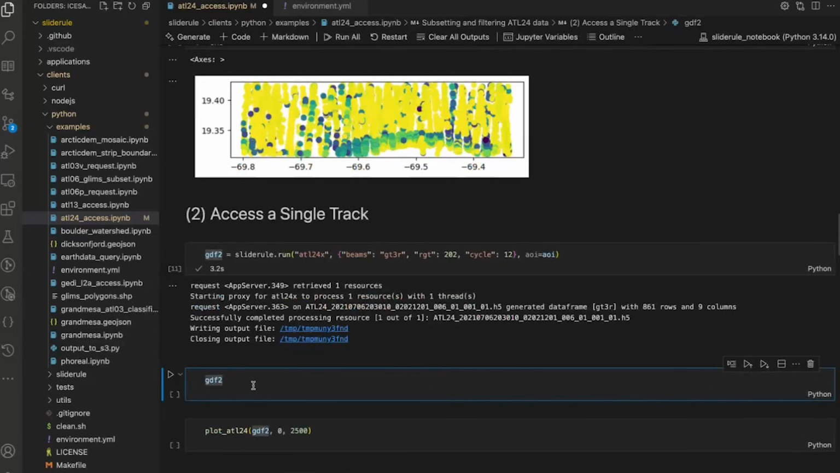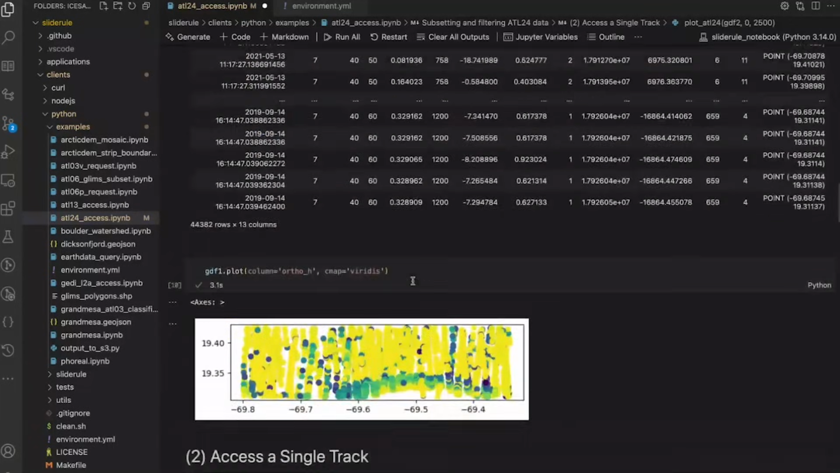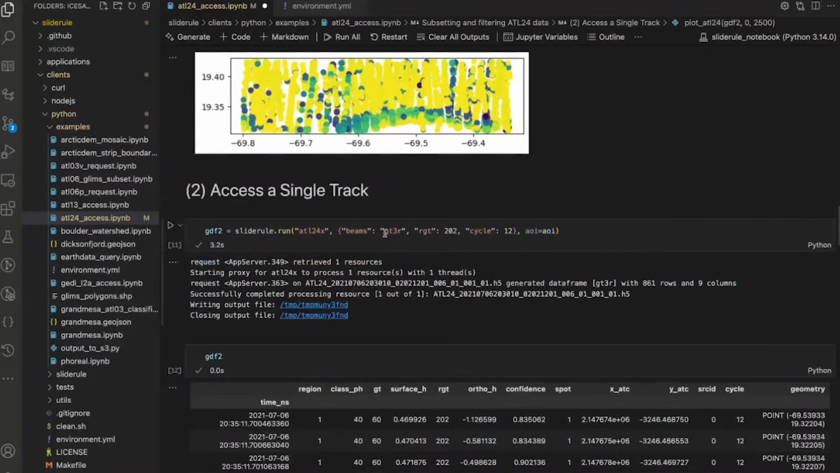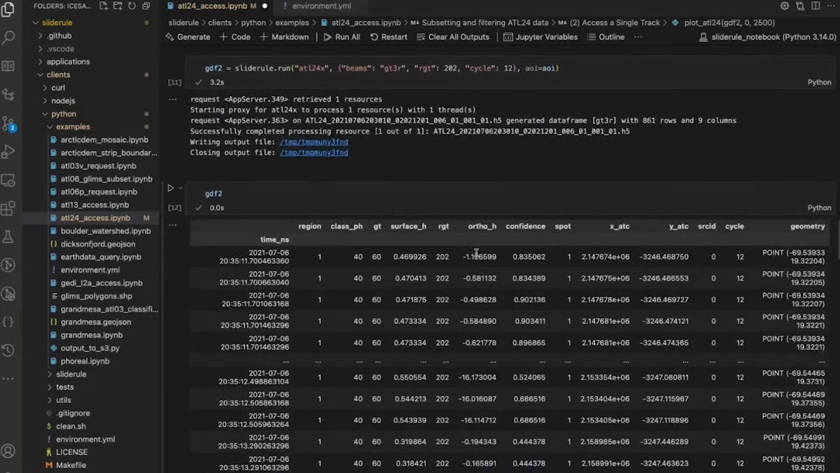So I'm going to look at this data frame, and now I've only got 861 bathymetry photons. So this set of photons is a subset of this one up here, and the subset is defined by these parameters here: the beam, the reference ground track, and the cycle. You can use others. You can include just one or include others that are in the data set, all of which are going to be explained in our documentation.